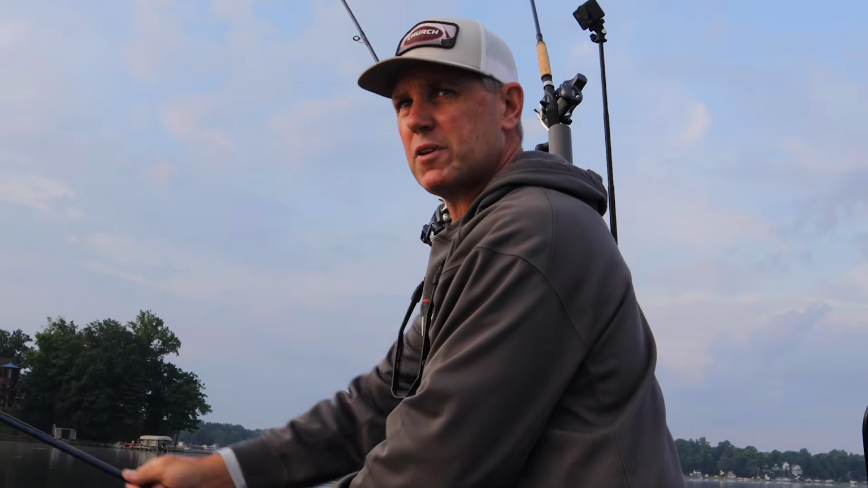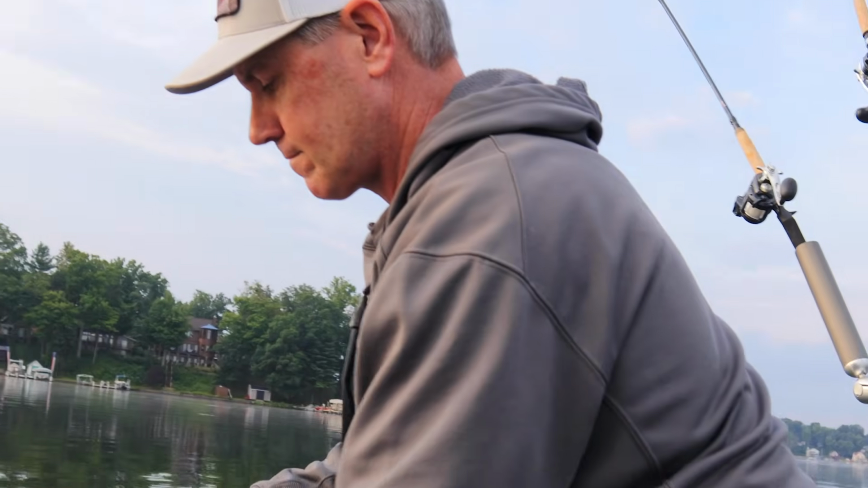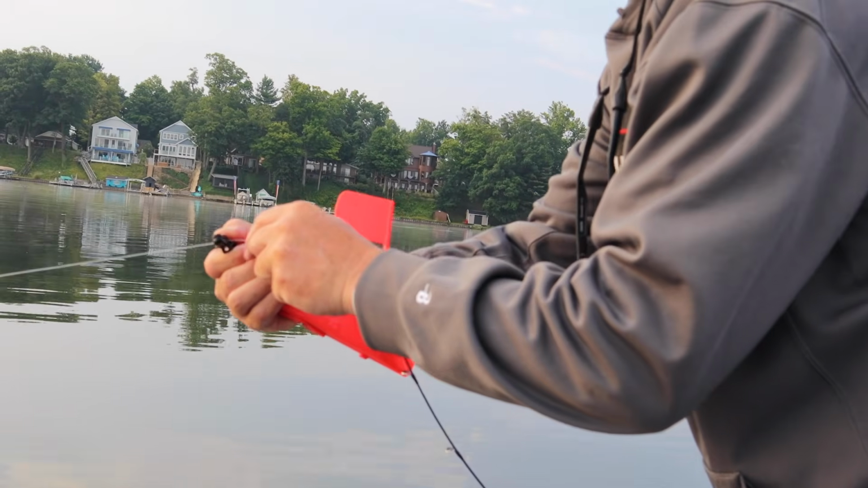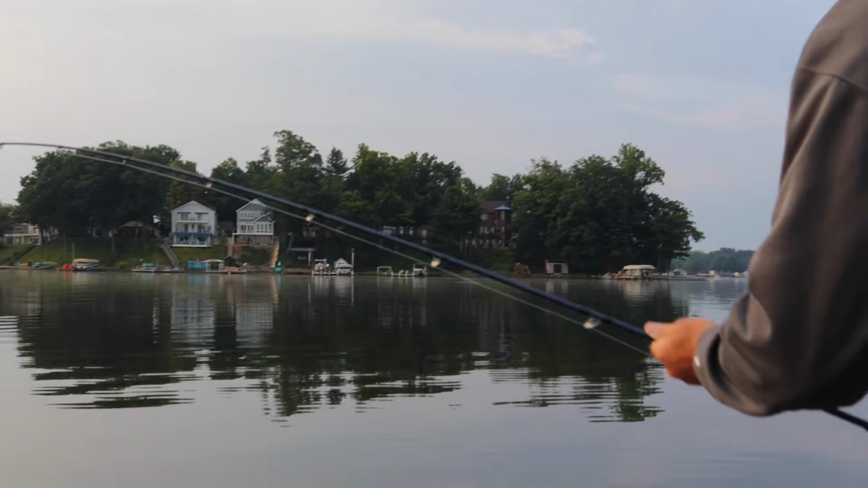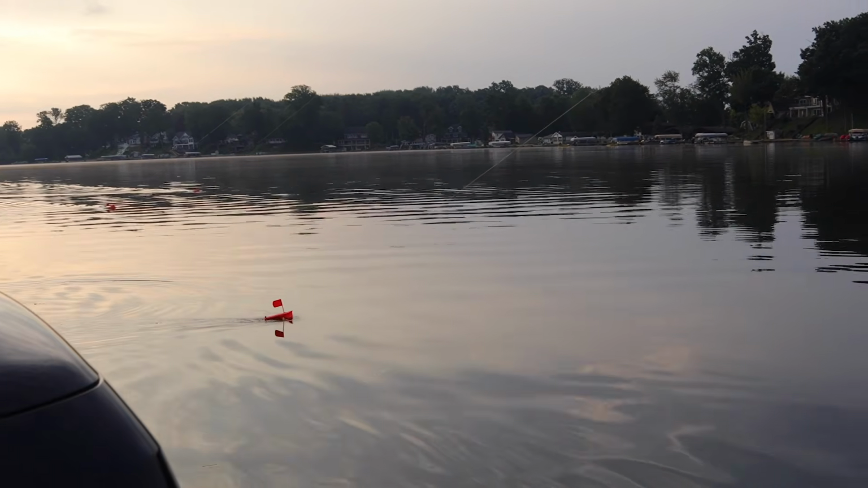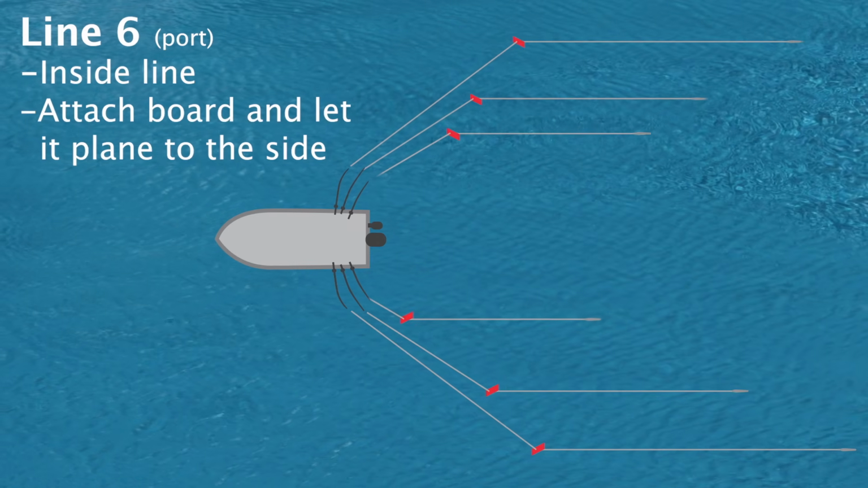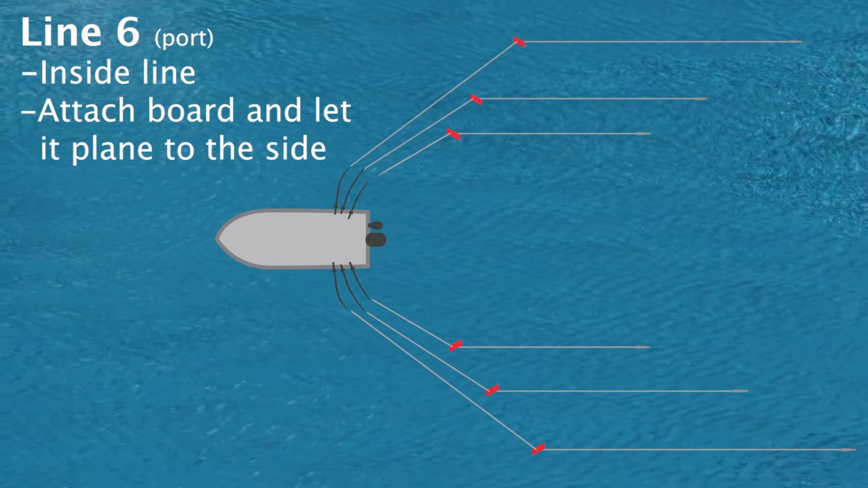Click that in, stop it, and let the board pull out to the side. It's all just your eye, and it'll come with experience when you want to lock the board in.